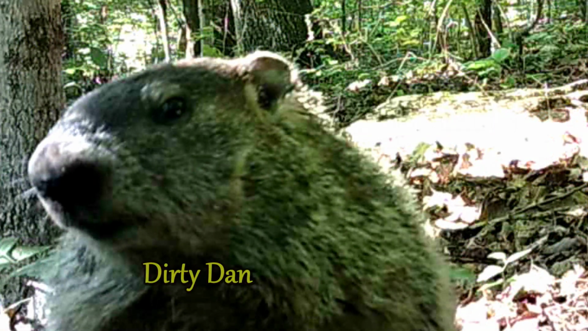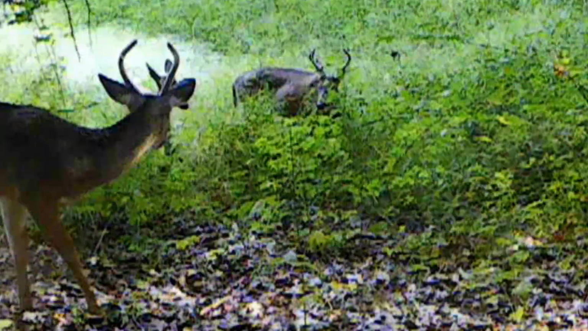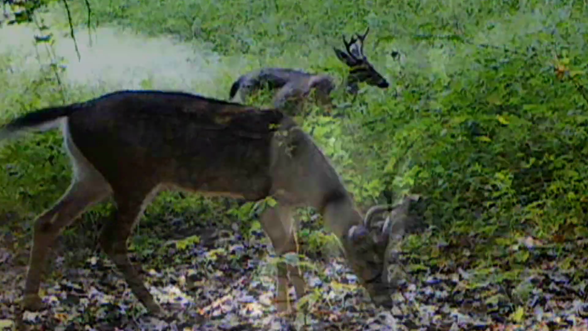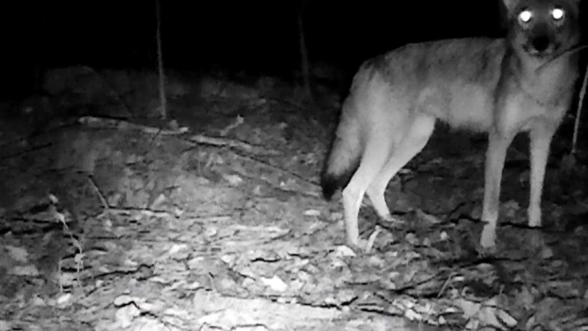The old groundhog, he's getting it while they're getting good. The bucks are moving around real nice. They seem to be moving more and more. But so is the old coyote, the real menace of the woods.